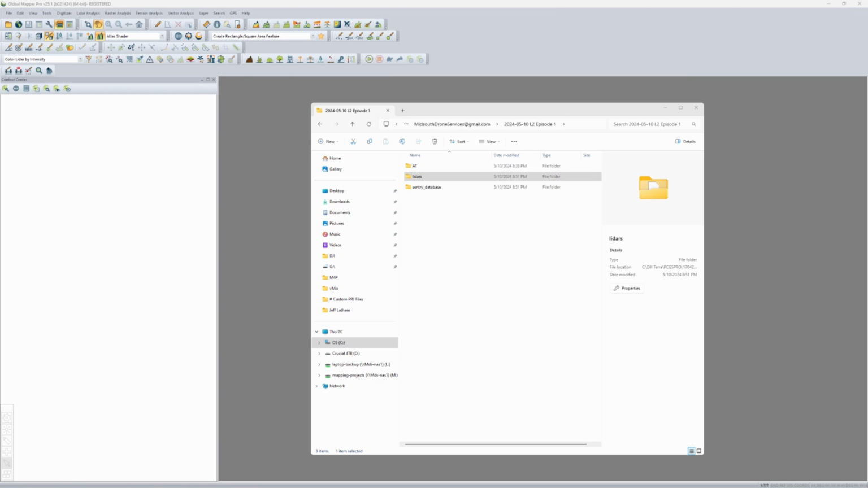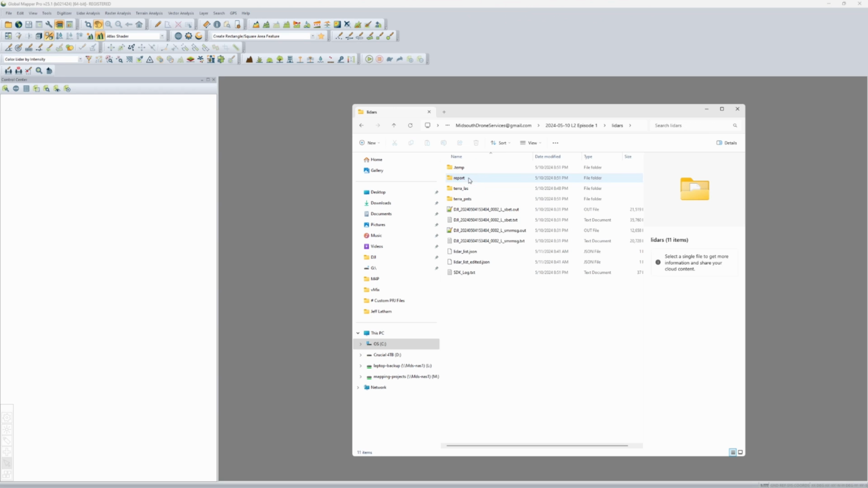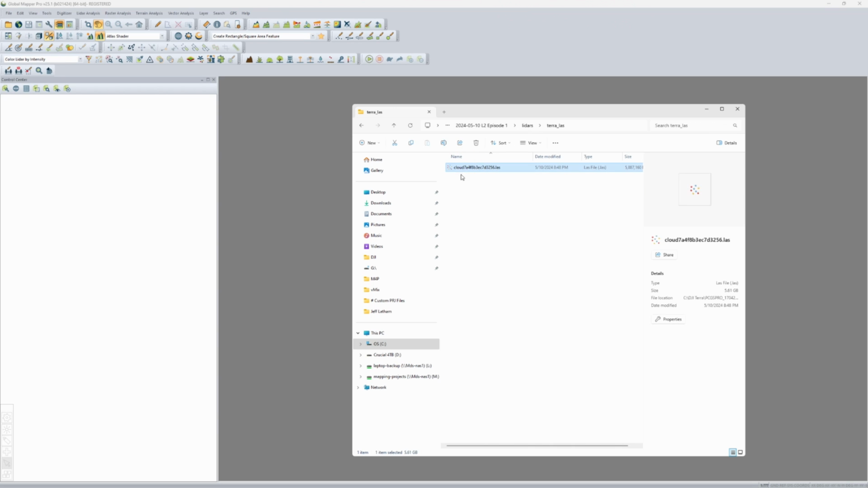So I have Global Mapper open, and again, we're just going to take a look at that raw LAS file to see how it looks before we've done any ground point classifications. How's alignment look? When the project is generated in DJI Terra, you'll see we have the main project here. Then underneath that we have these folders, and the last one being the LiDARs folder. So I'm going to go to Terra LAS, and voila, here it is.